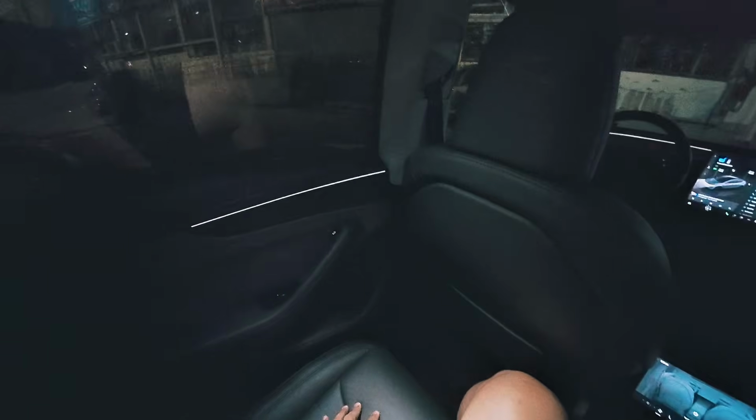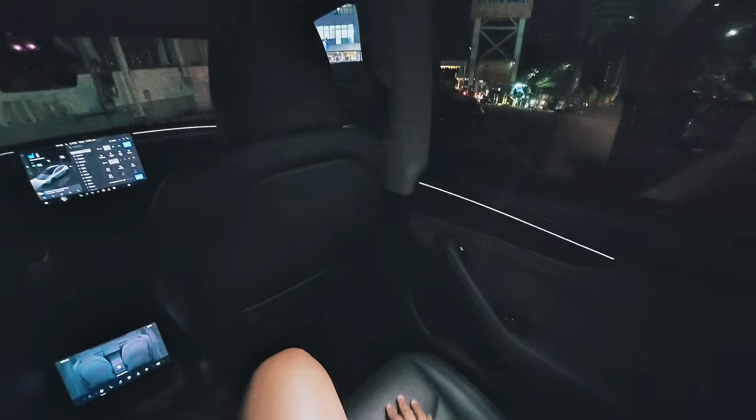Let me just turn the lights on again. There you go. You got two hooks right here, one on each side for your clothes, if you want to use this as your personal conveyance machine. The seats really have the same material as the one on front. Very nice, and it's very, very airy here on the inside.